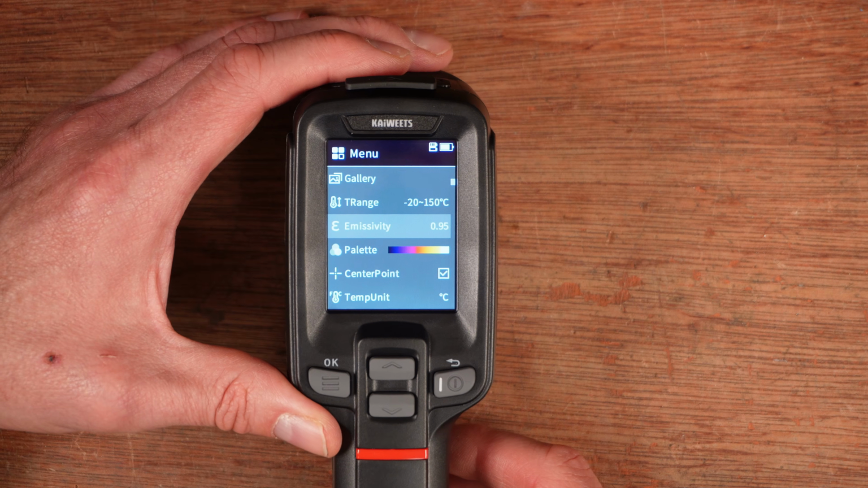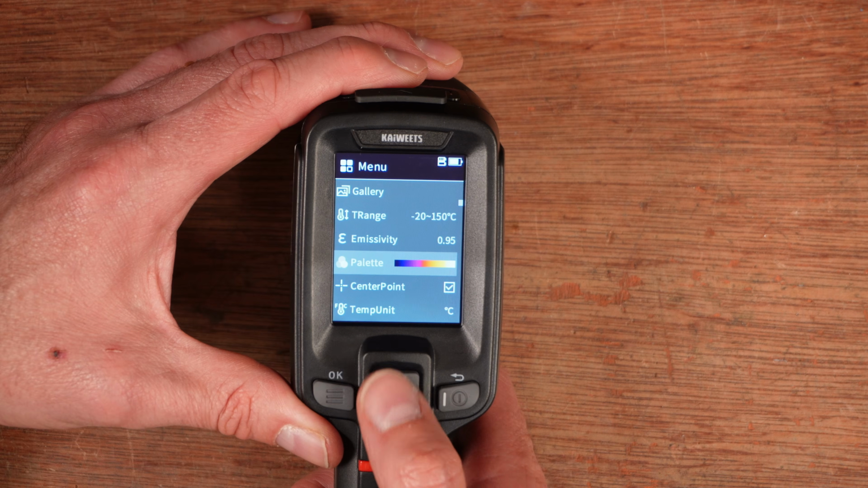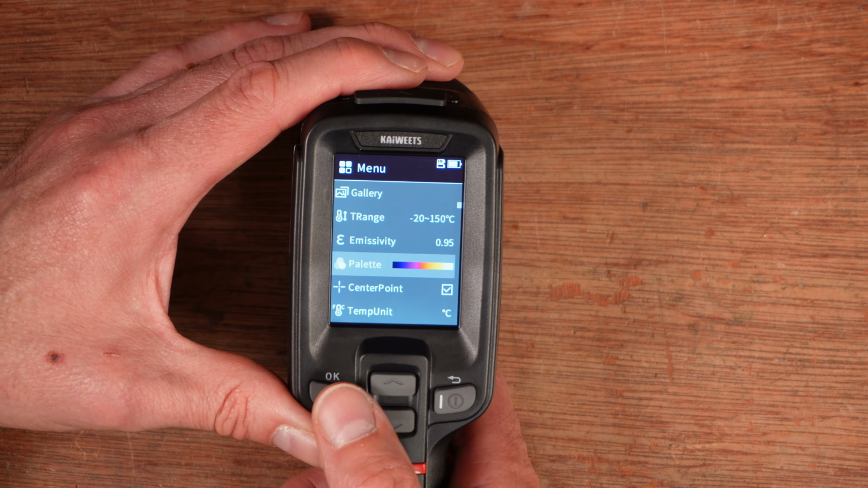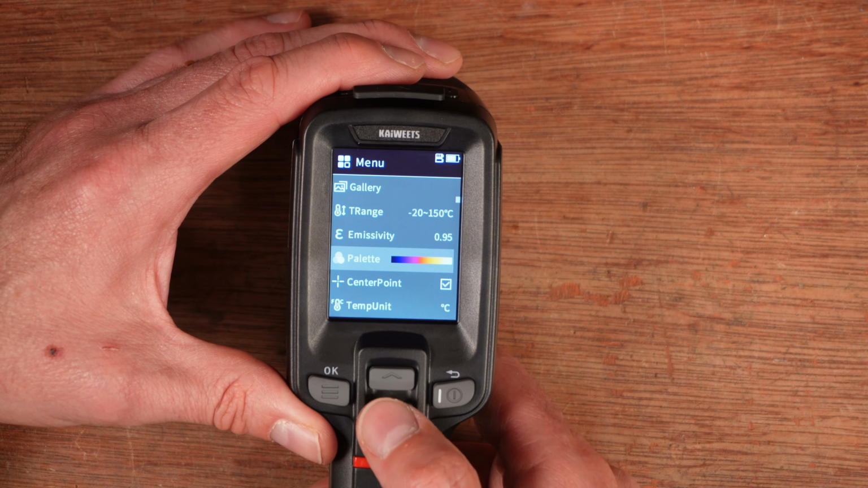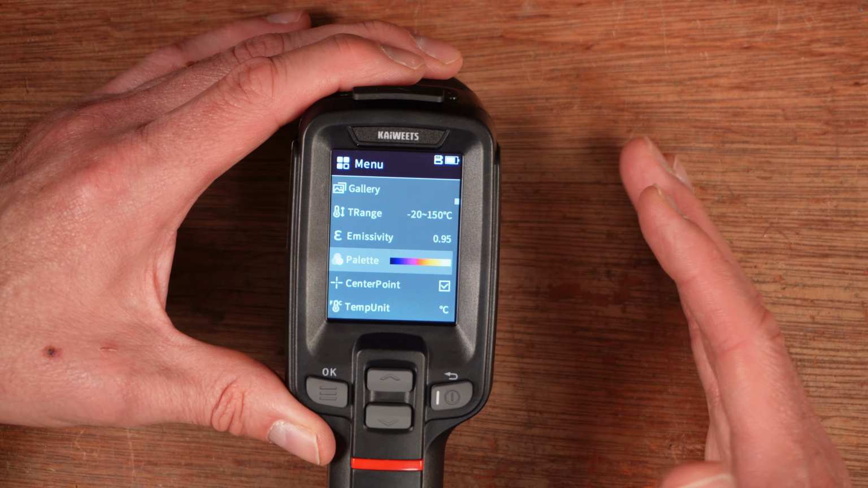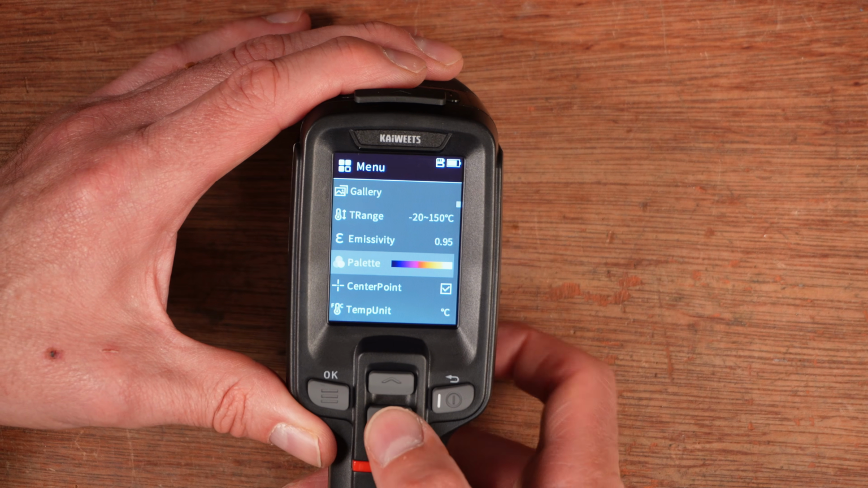And I've diagnosed a faulty switch on a number of C64s with a thermal camera. So yeah, emissivity I've left on the default. I haven't changed the palette. I'm not really interested in different palettes. The one that it comes with is fine. It's just showing you the difference between different temperatures in the image, so it works fine.